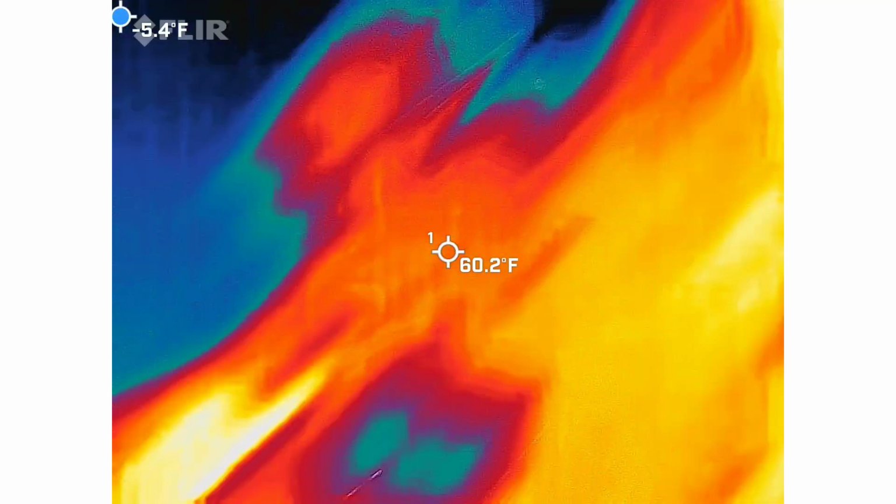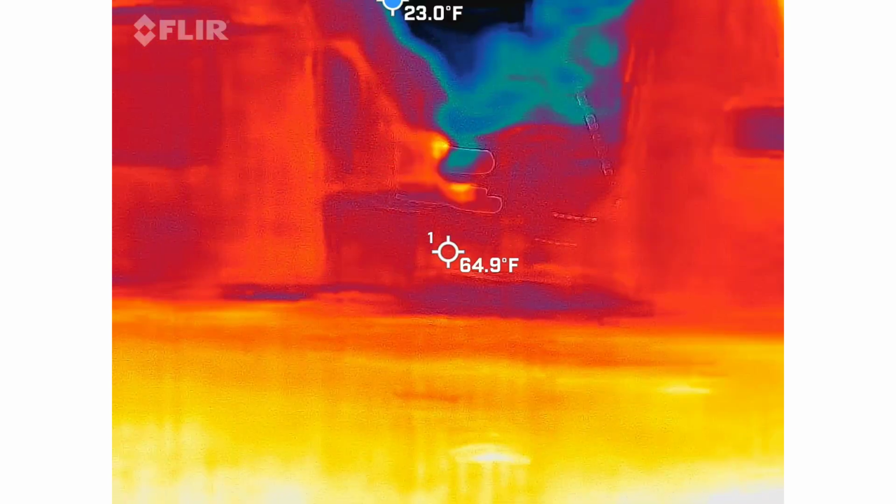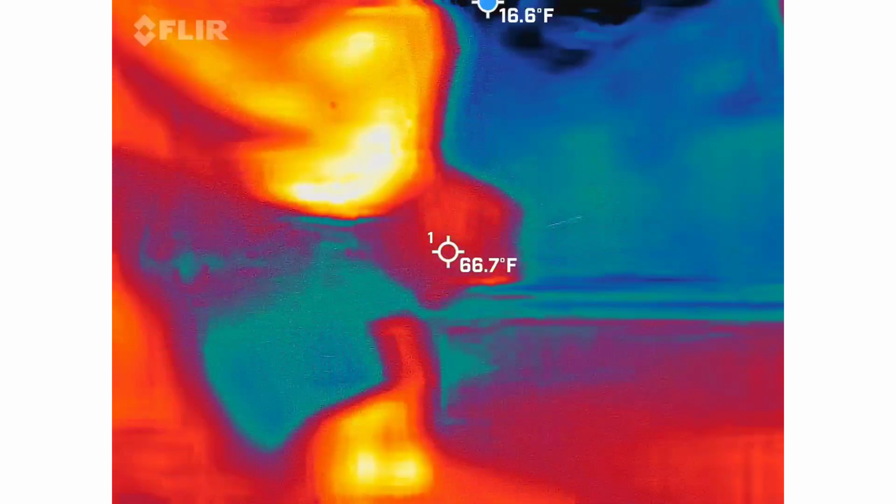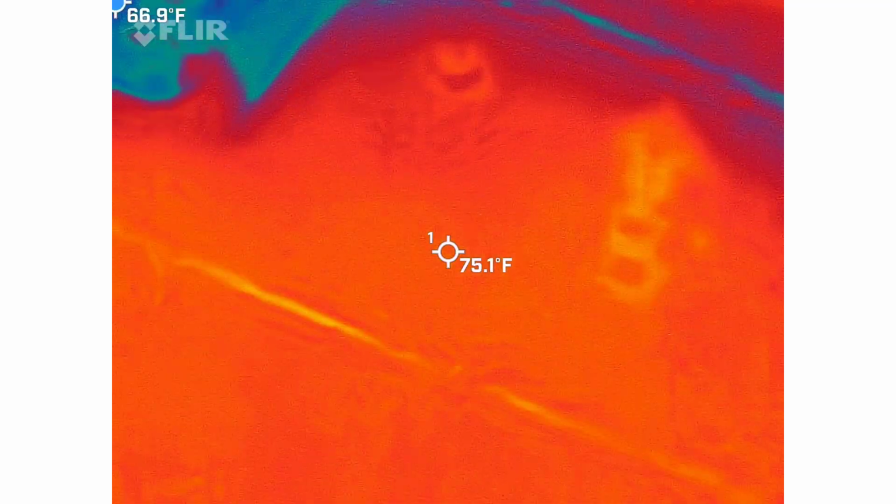All right, I'm going to line you guys up execution style. Where are my cameras? All right, so here's what's going to happen with those cameras. Alley, everybody.